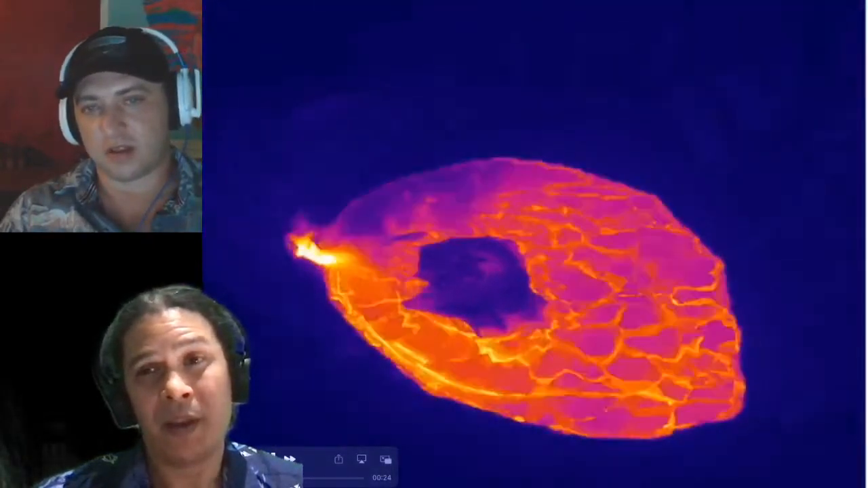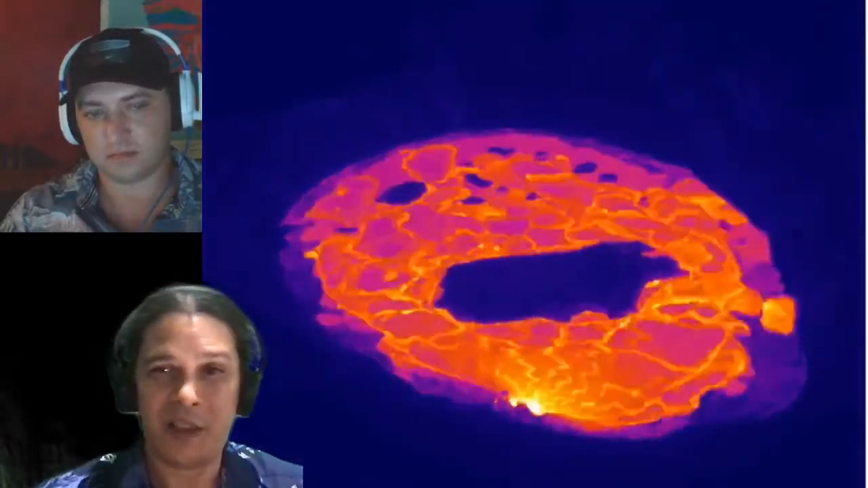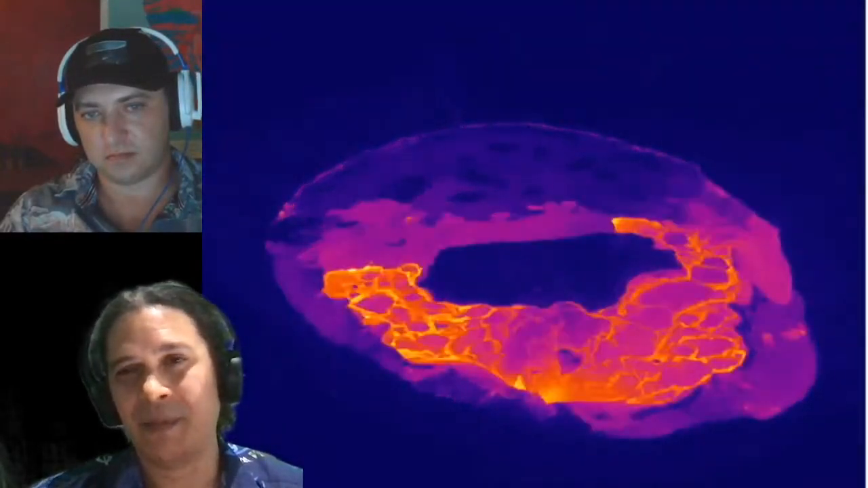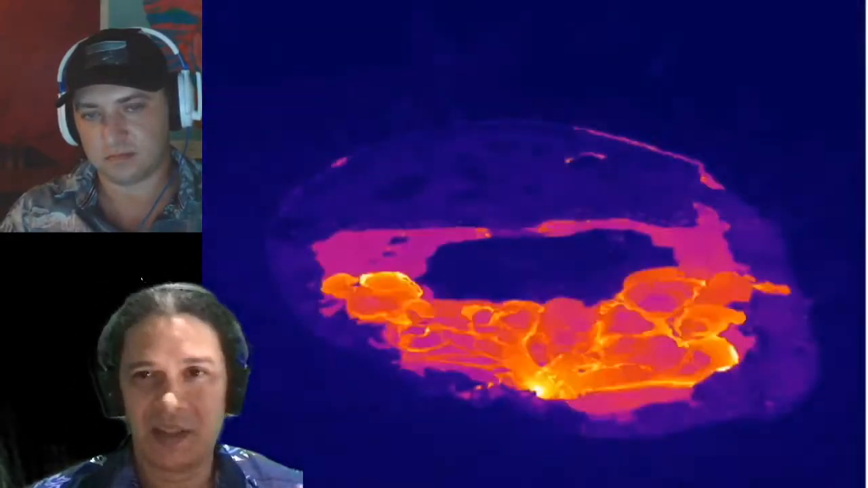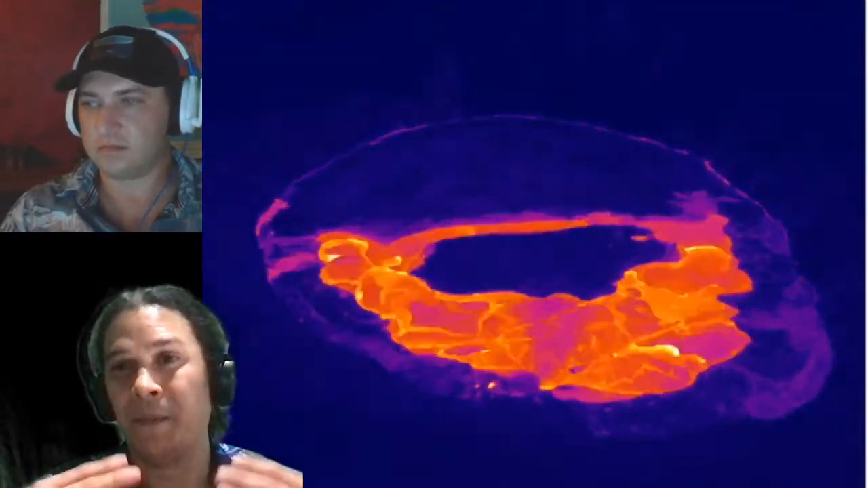And Mauna Loa is less studied, a little less. It's because it's a little harder to get to. It's bigger. There's less access to its summit. Right, it hasn't erupted as continuously in the recent modern era of science, right? So that's an interesting thing. So we're trying to catch up on Mauna Loa.